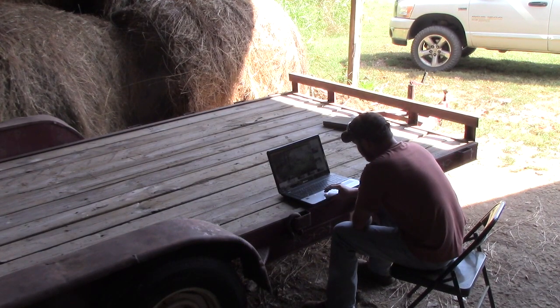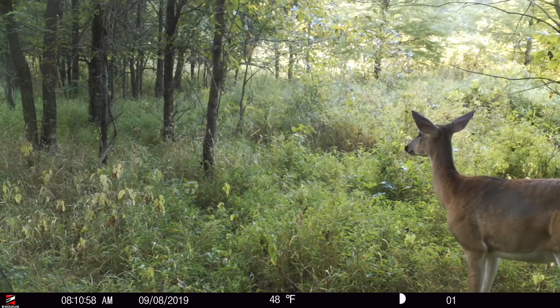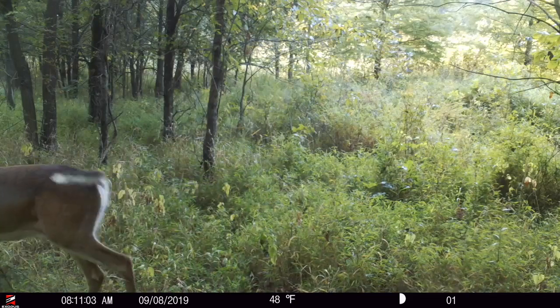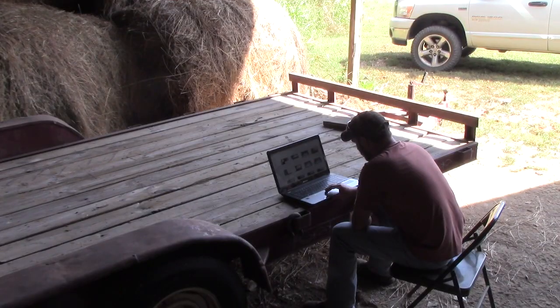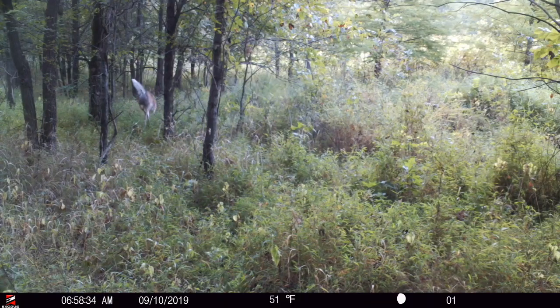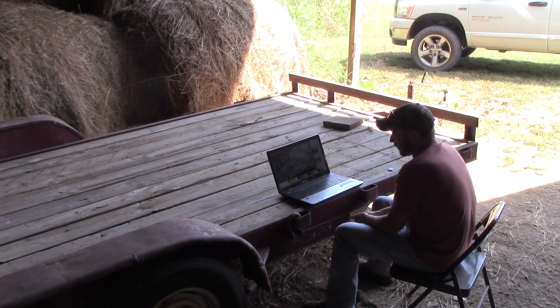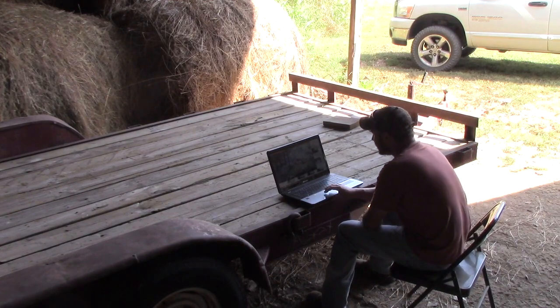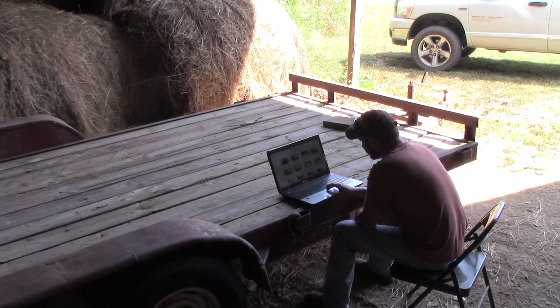Got our first deer. We've got a little buck running through there. And it's actually taking the trail I thought it would. The doe I had before this did not take the trail that I expected them to. So, that's a good thing at least. We got one doe and one small buck.